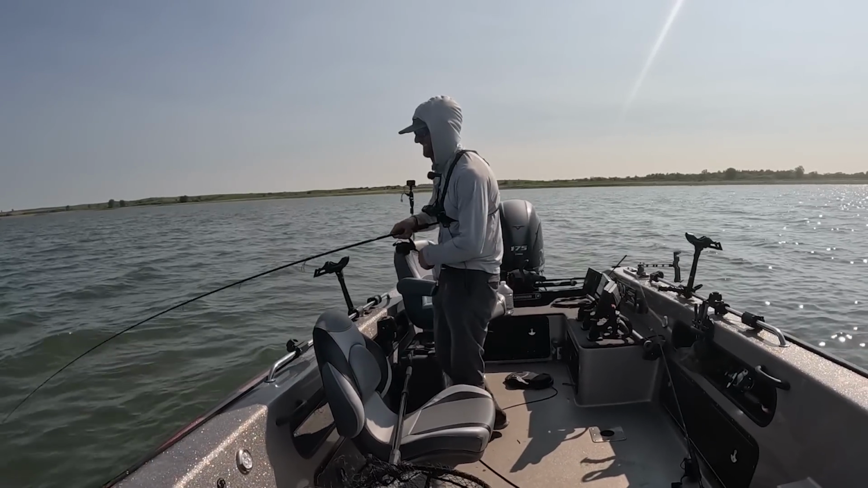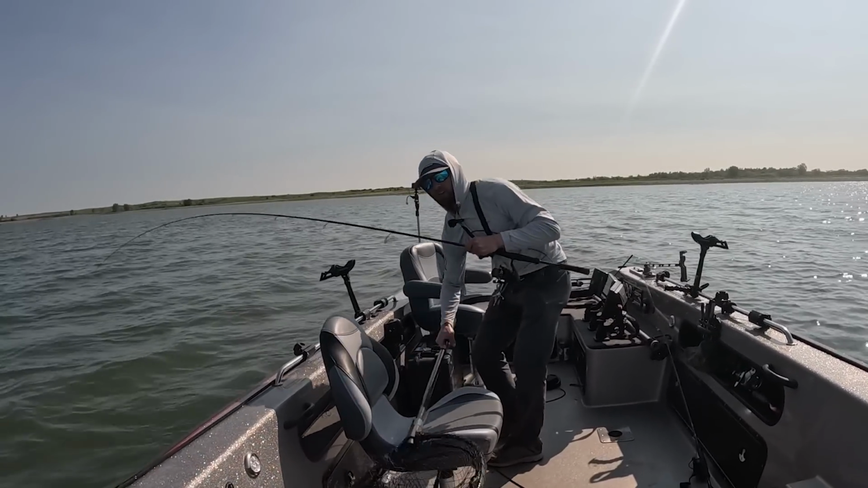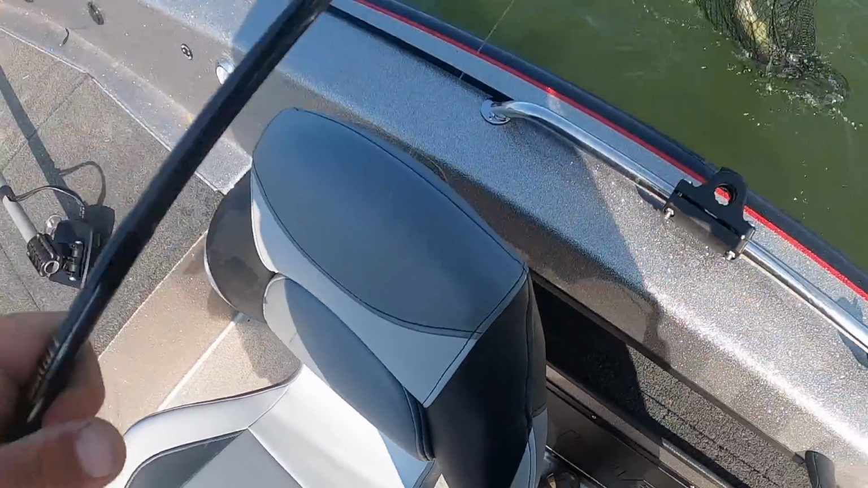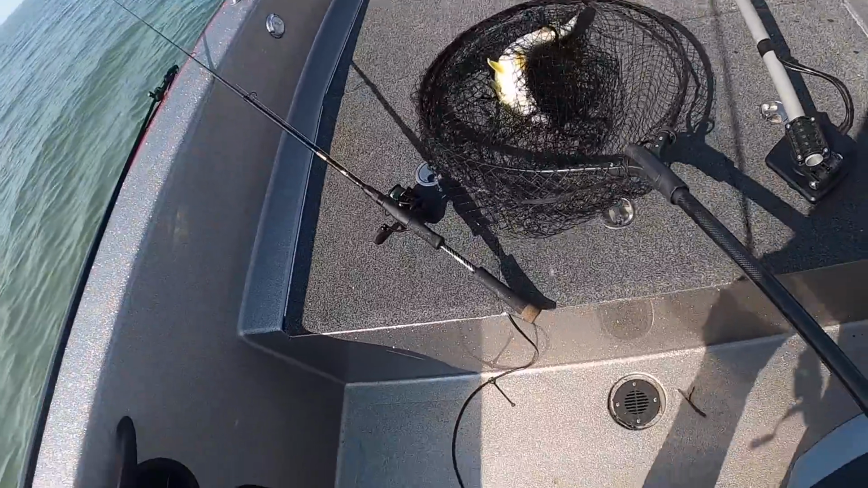Oh, dude. I can't wait to get home and do this down weed edges. Hopefully fish will kind of be set up for it by the time I get back home. Down the weed edge is like the popular June northern Wisconsin pattern. There we go. That's a super nice fish right there.